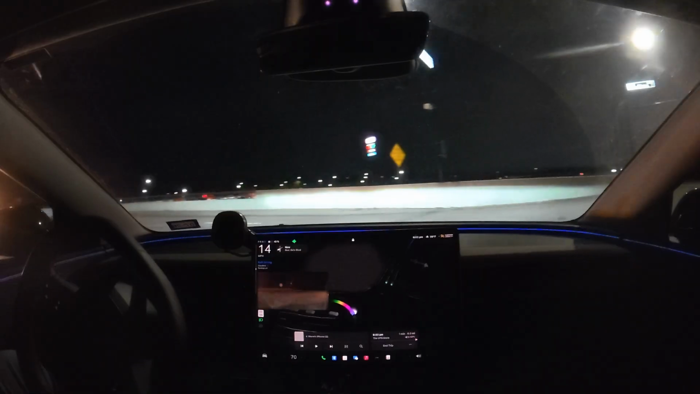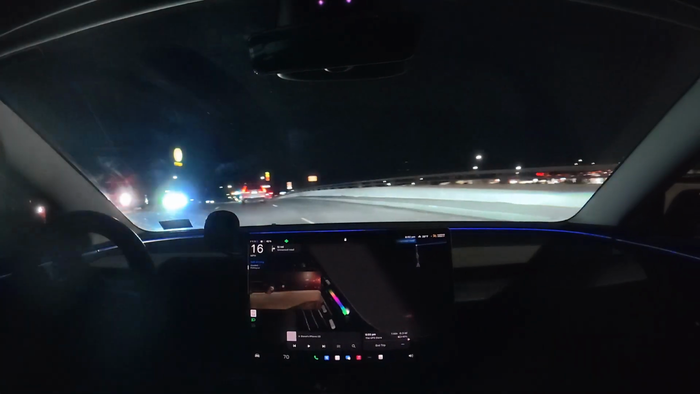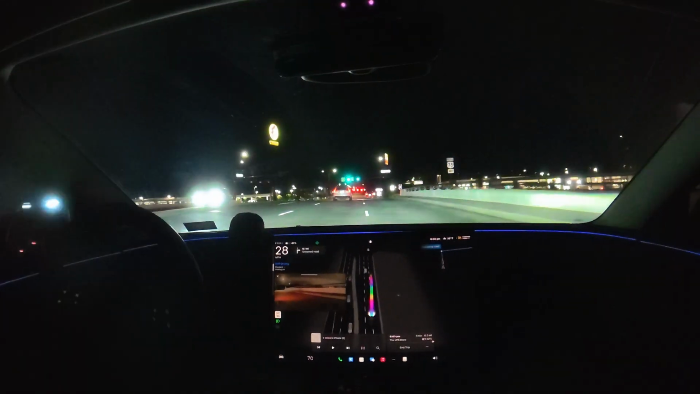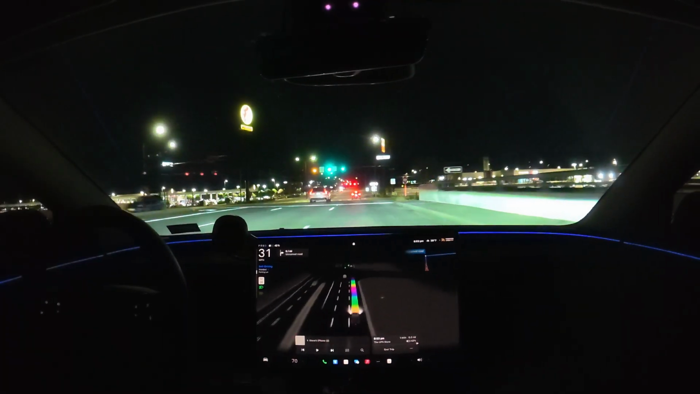Of course, I need a charge, but I live pretty close to here, so I rarely need a charge. That supercharger.